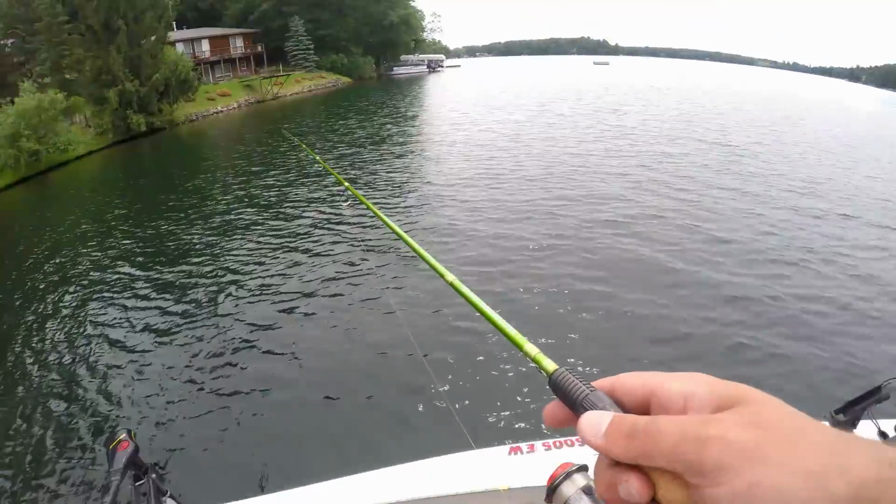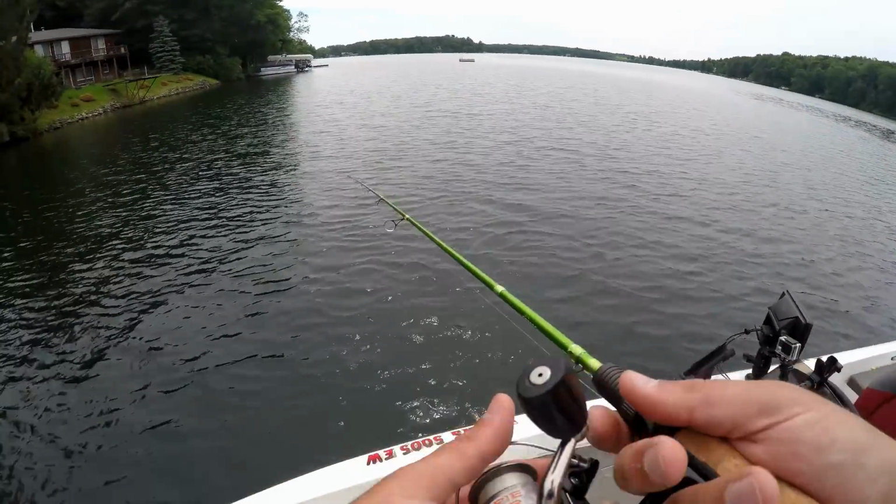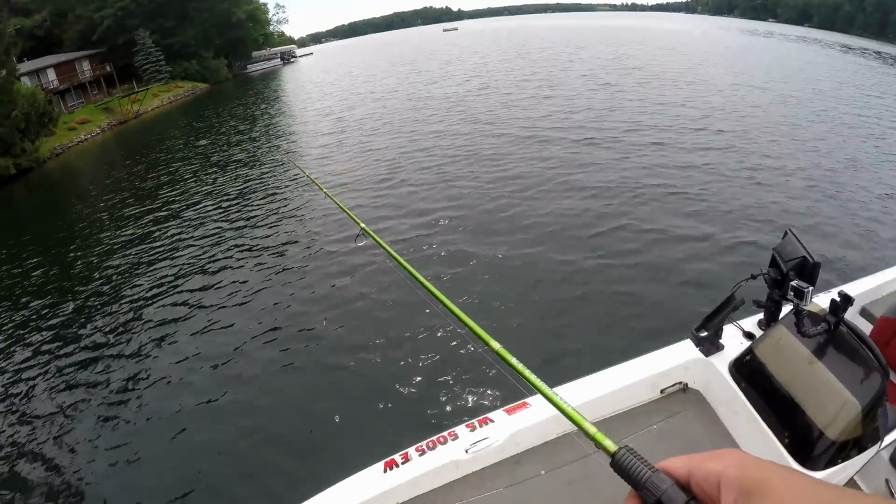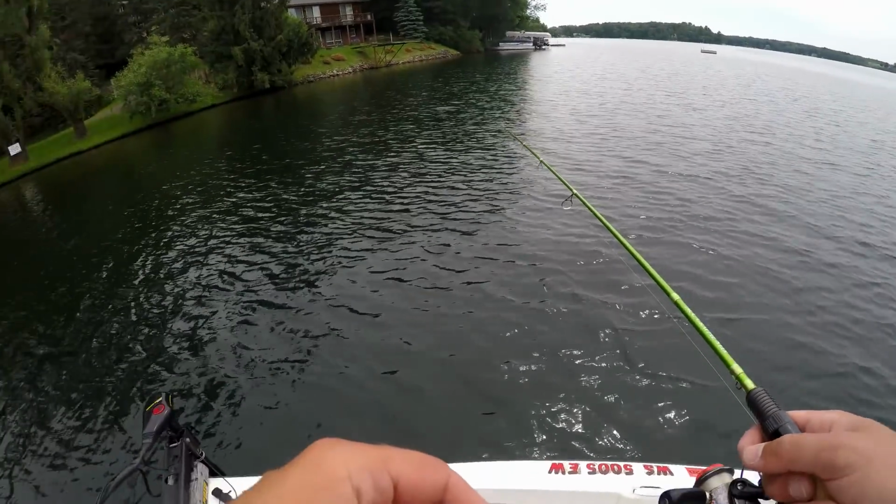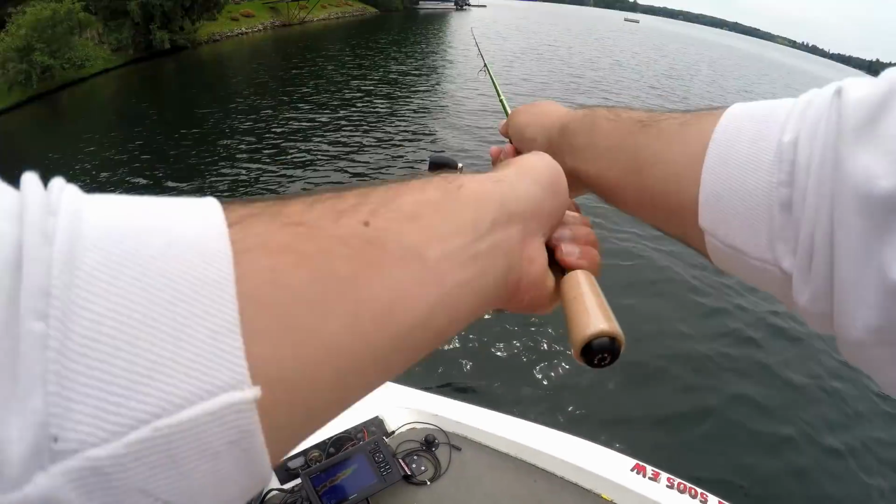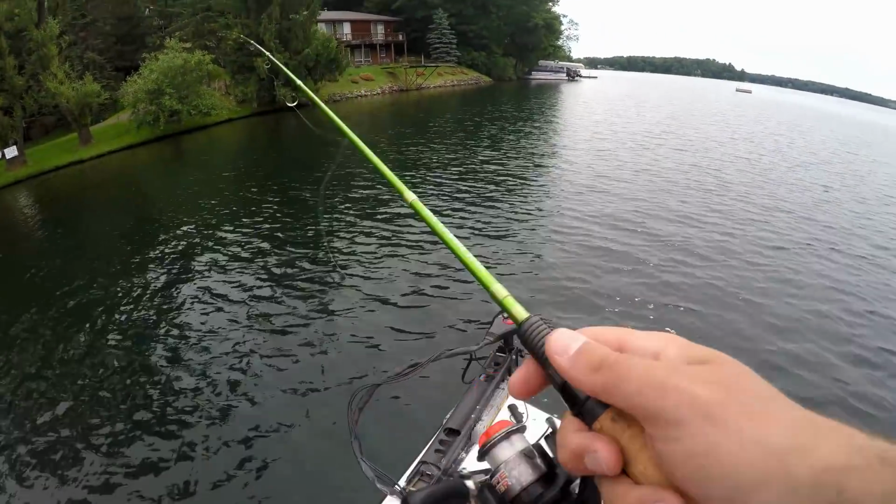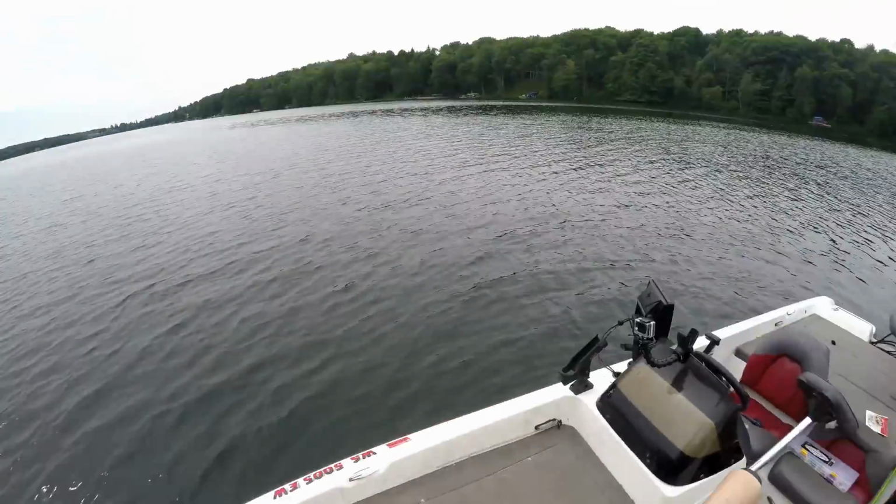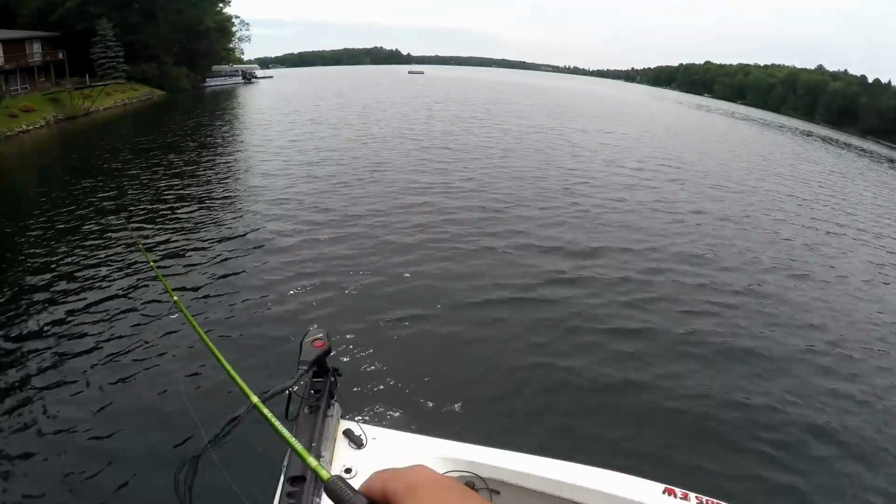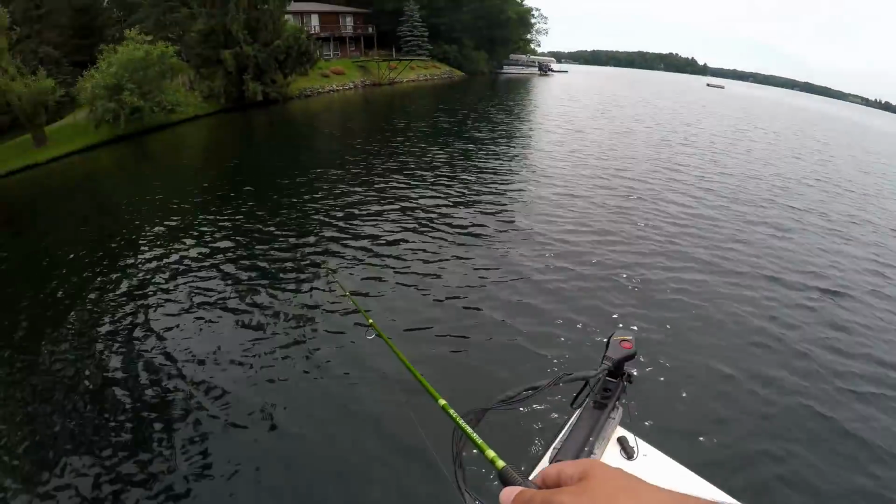And worst case scenario, if you don't want to cast, you can just set up by trolling a bunch of jigs, troll around to different shorelines. That'd probably be the most efficient way to find fish. But I like casting, plus we got time. It's early in the day yet. If you're going out on a new lake and you only got 2 hours or so, then I would highly suggest trolling until you find them. And then you can pinpoint them and start casting or vertically jigging them.